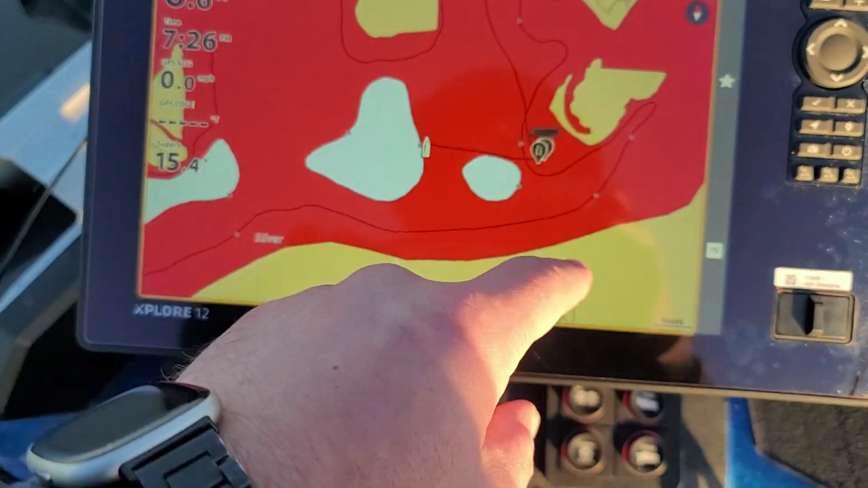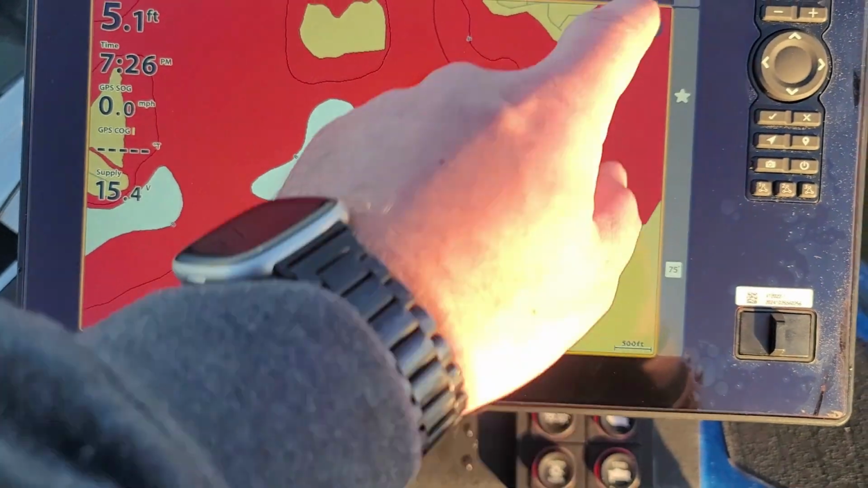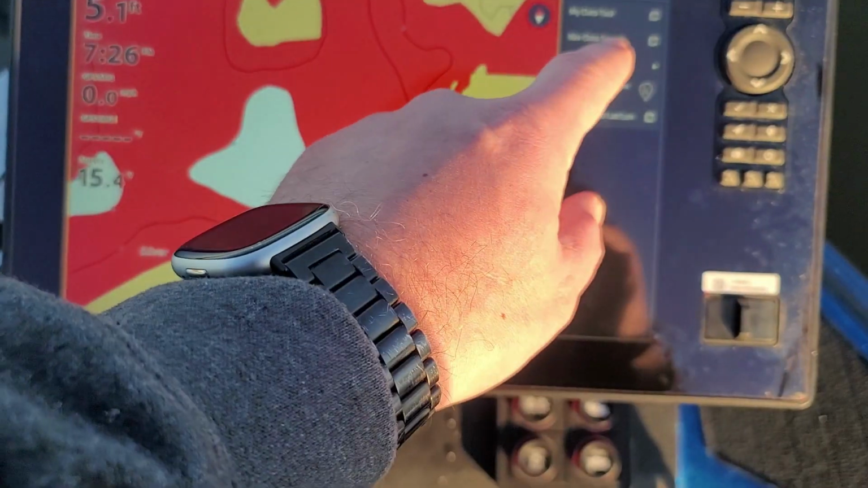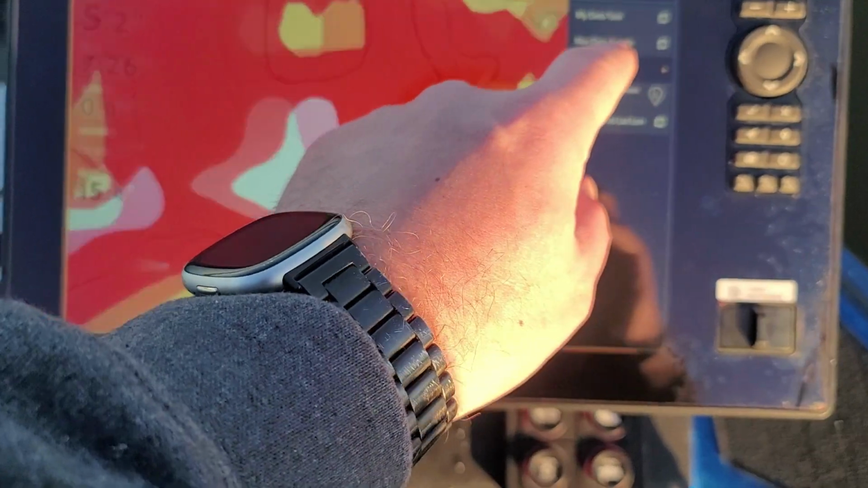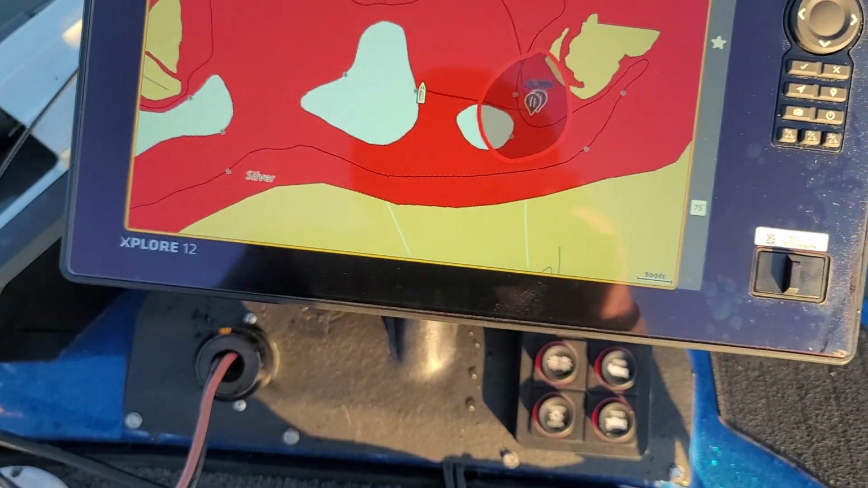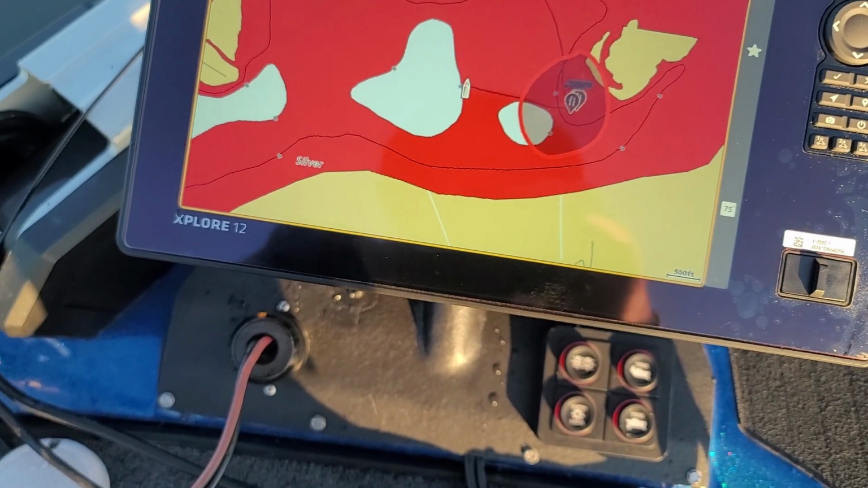Let's see, I made some random waypoints out here. I wanted to check out the whole waypoint thing. I haven't even read the manual. Draw to select. Let's see. Okay, draw them, selected them. Huh, that's super cool. That's going to be so much better.